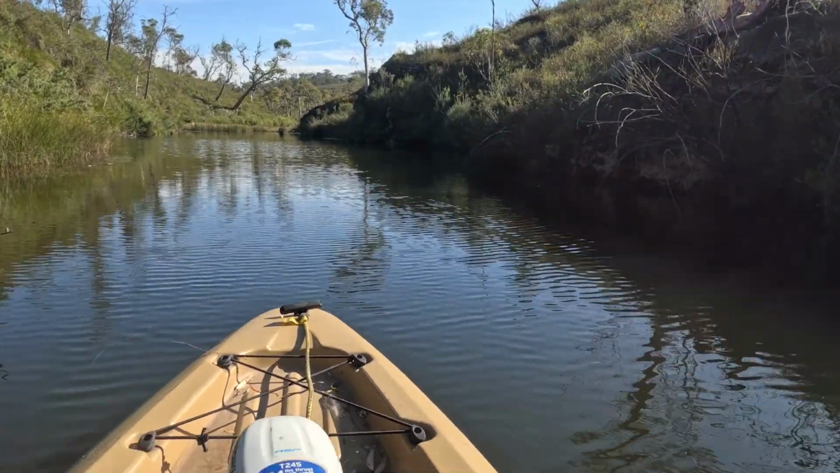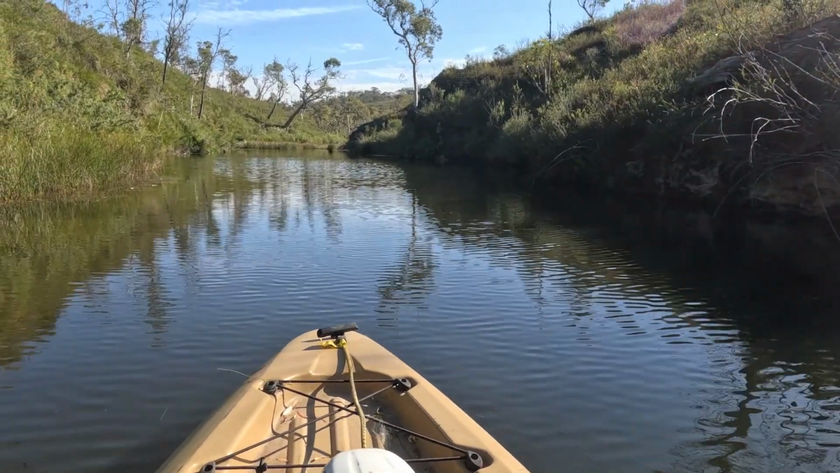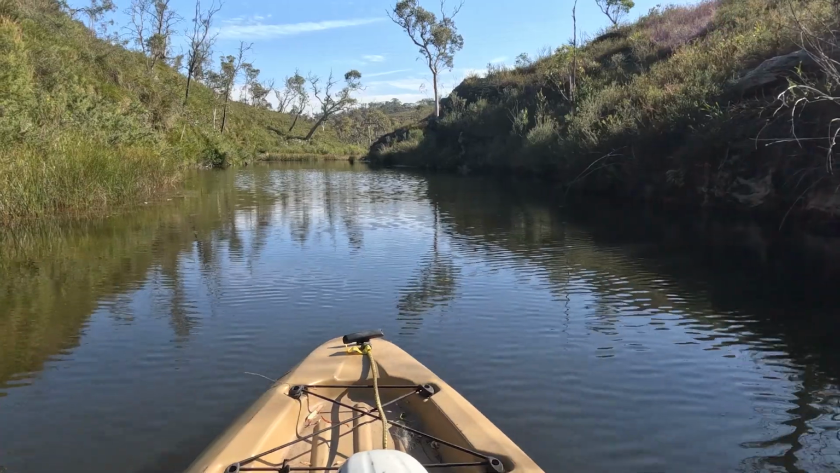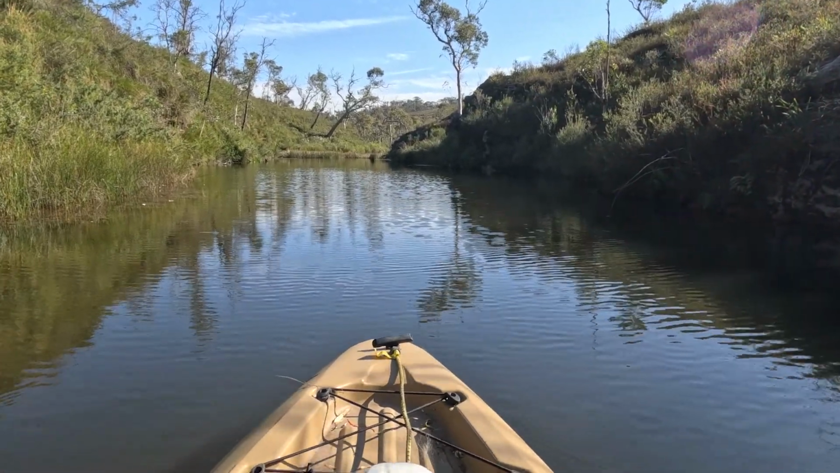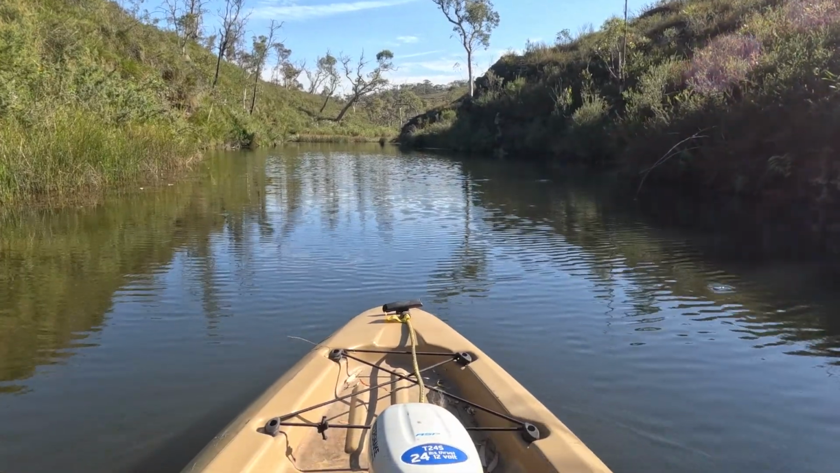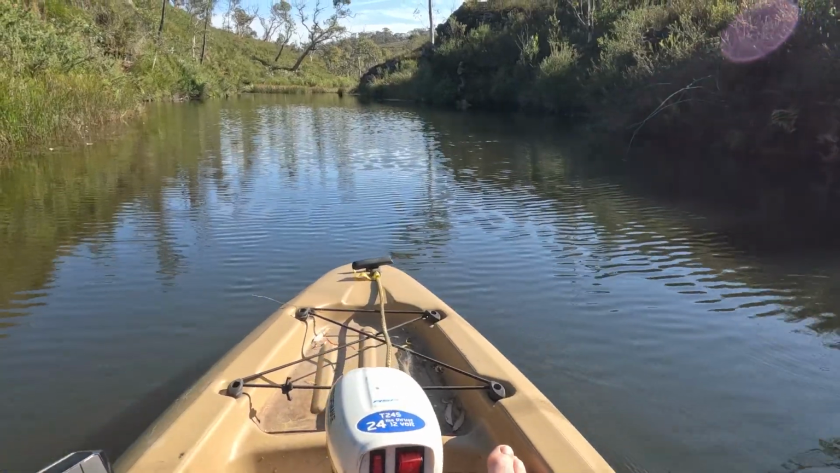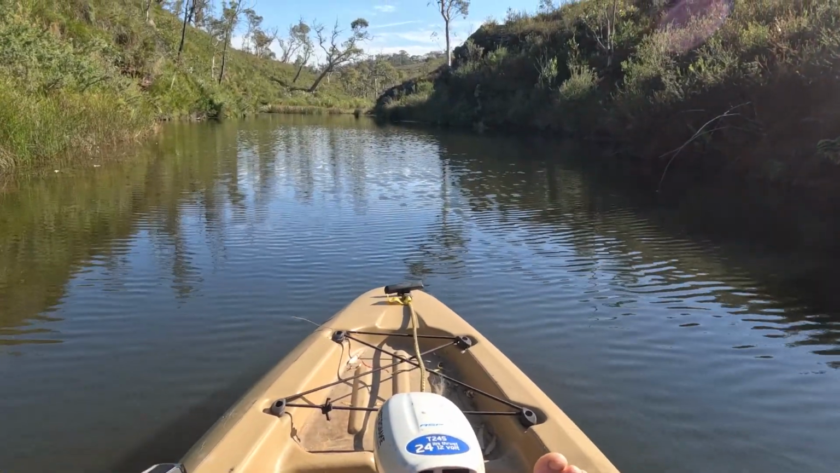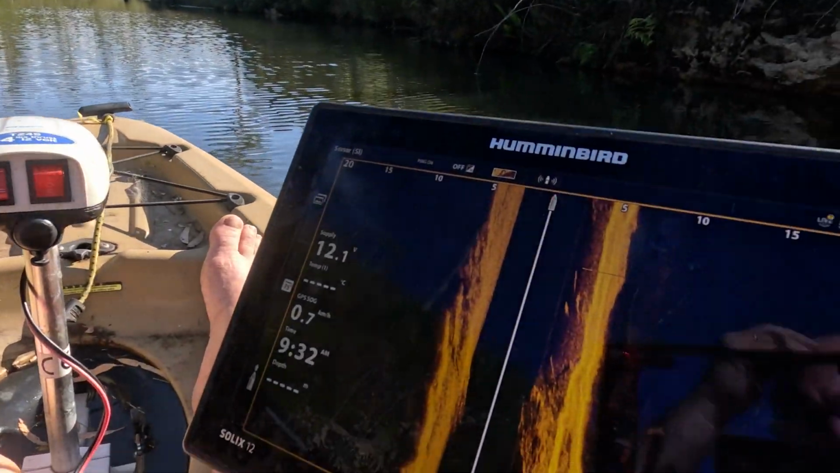So we're actually heading north. Absolutely, really impressed with this area. It's really quite spectacular, and there's no one around. How nice is this? If you come to Australia, make sure you come to Darrigan Dams. Take a little kayak out, hire a little kayak, and have a beautiful experience.